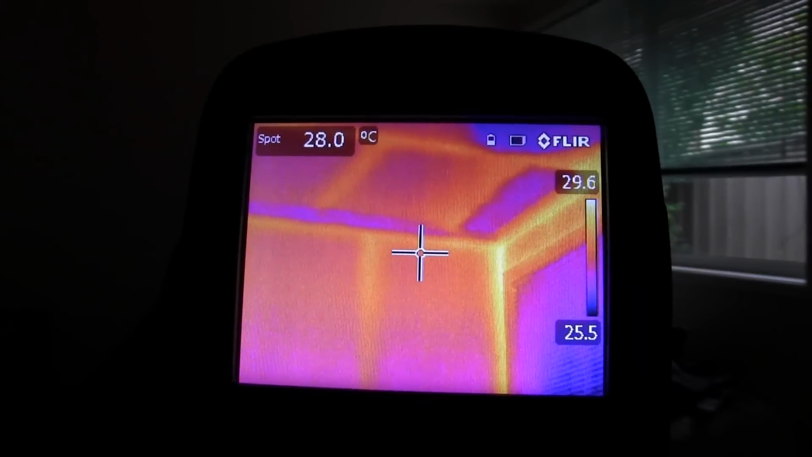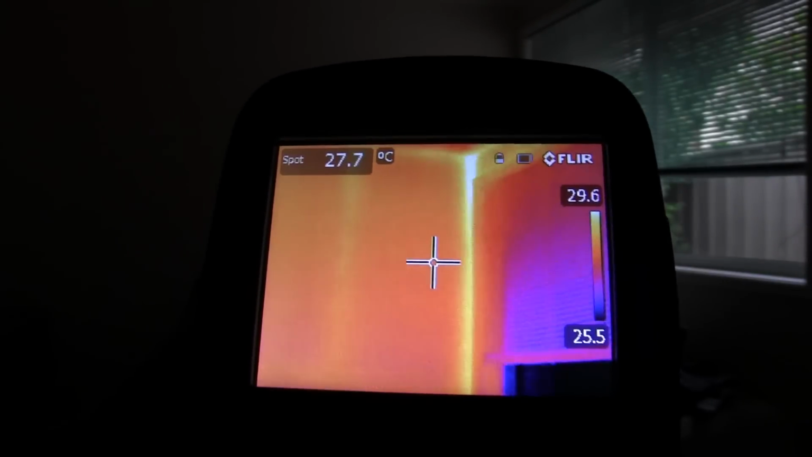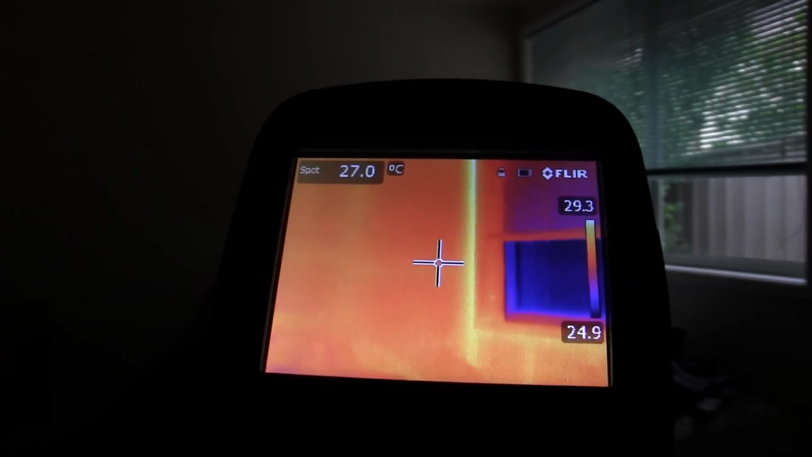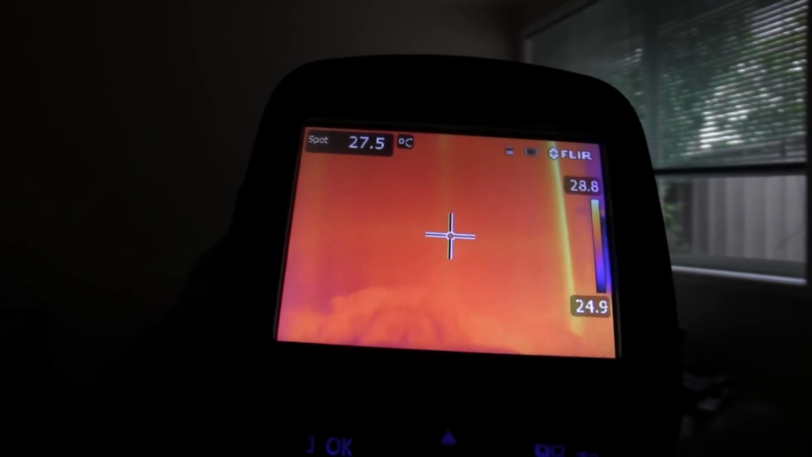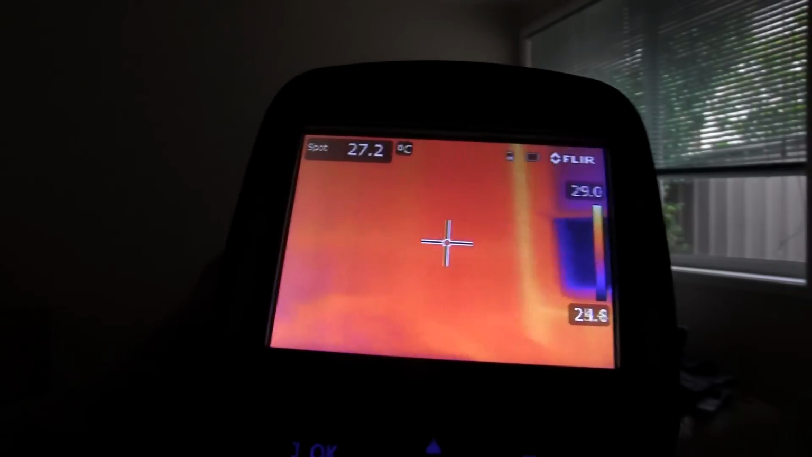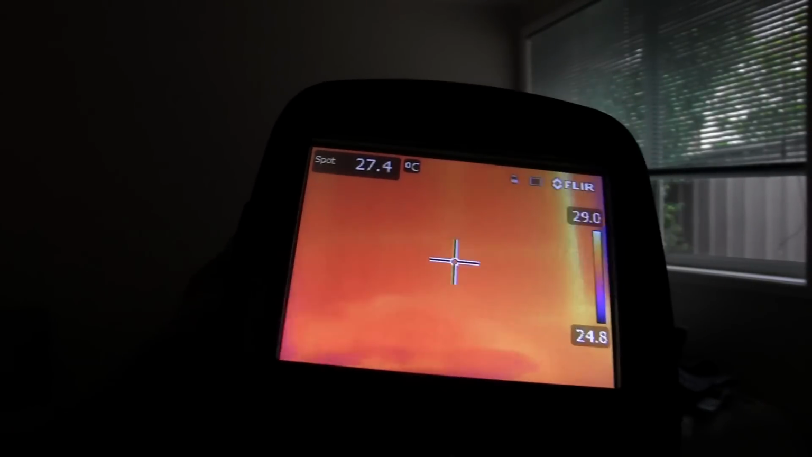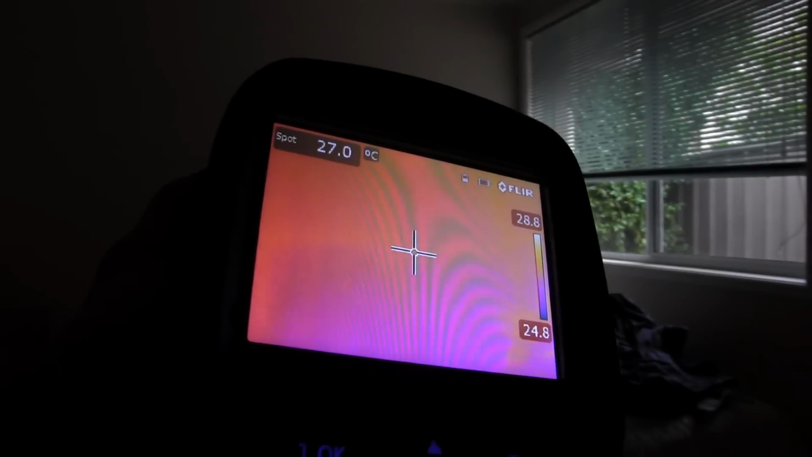And of course, a very typical use for these things is in the termite industry. They can look through walls and find termites, and I would presume that the termites would show up as a thermal signature. You'd be able to see their trail or something like that. Now you can see the cross brace in the wall going across like that as well. You can see them in the center of the wall.